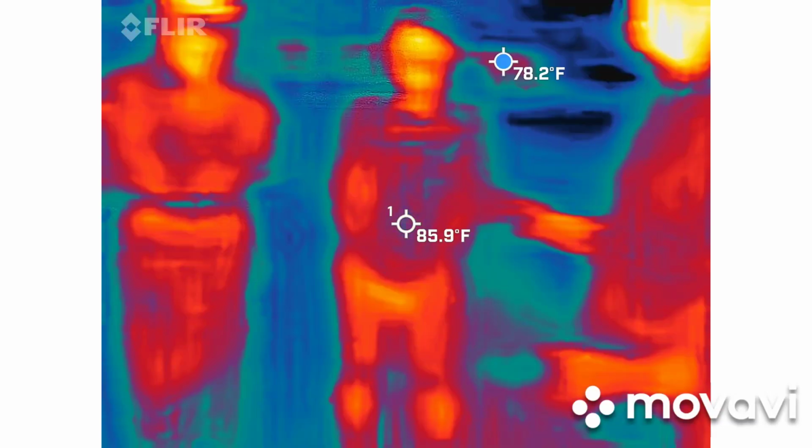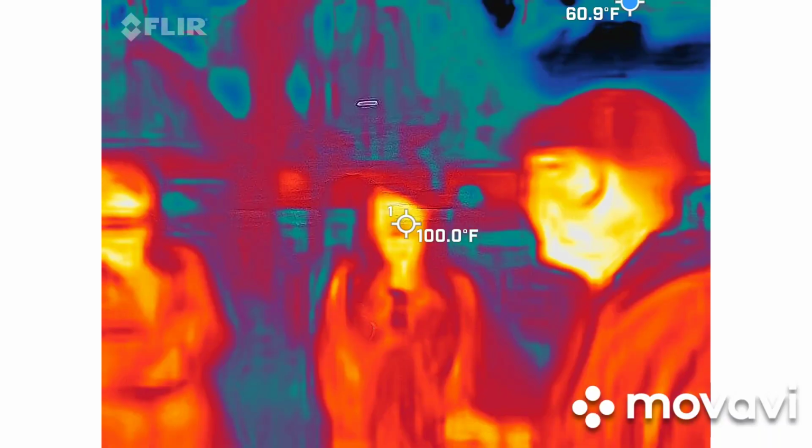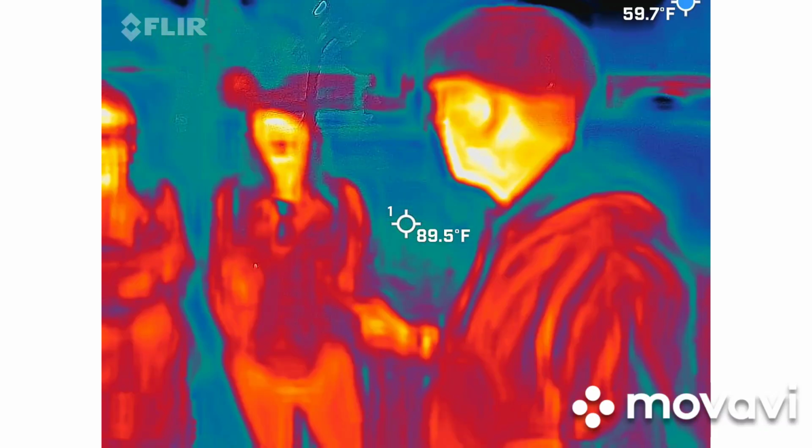So EMF meters are basically going to measure electromagnetic fields, right? You guys have seen these on TV. These are pretty simple. They use these on purpose because they're super sensitive, and they only go up to 25 milligauss. So this is the first thing I use to debunk what's actually happening around us.